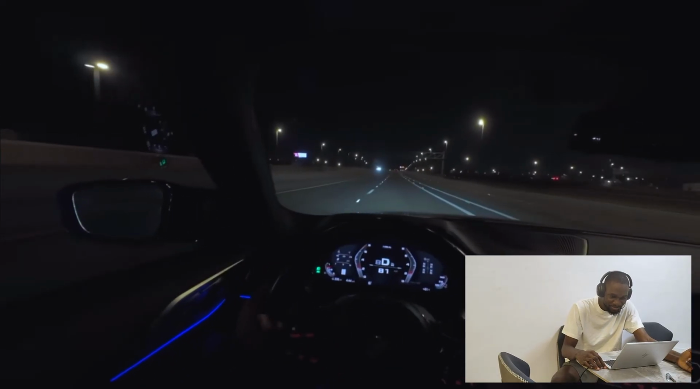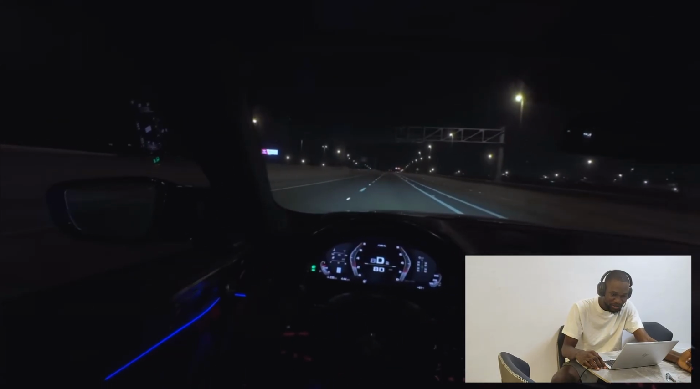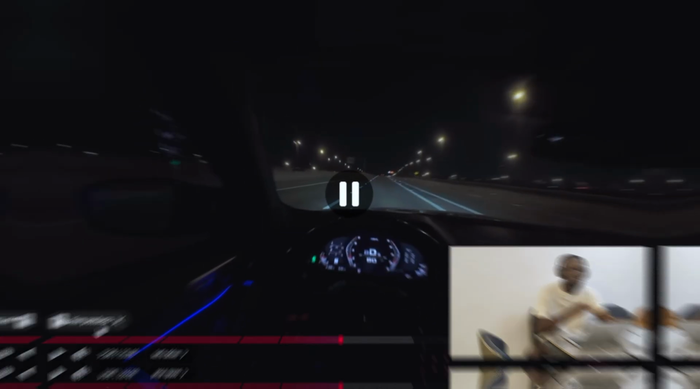No, no, no, no, this is not to race. This is a POV where you just watch how it is when you are driving it. Those of you who want to own an M4 Competition someday, this is how it will feel.